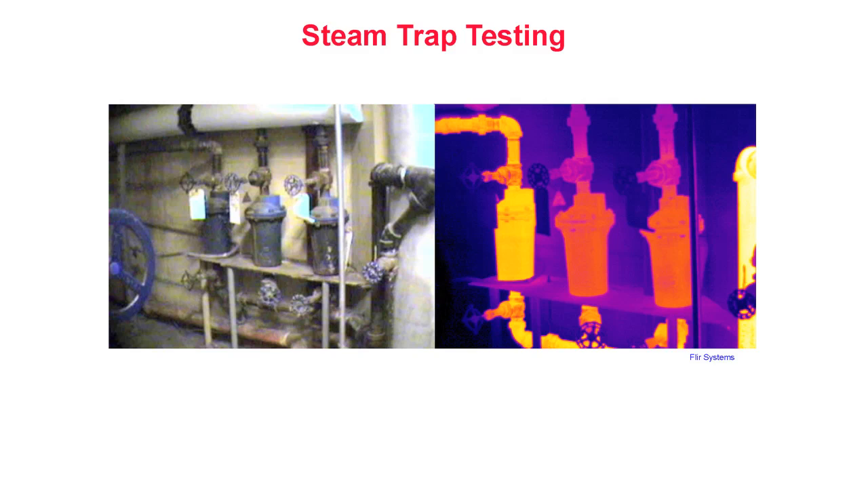Infrared inspection of steam traps. Steam is an odorless, colorless, tasteless gas which is often used to transport heat energy within industrial facilities. In most facilities, steam is produced in a boiler or steam generator. Once steam reaches the desired temperature and pressure, it is piped to various locations where it is used. Once steam leaves the boiler, it begins to cool. This cooling causes condensate to form within the steam lines.